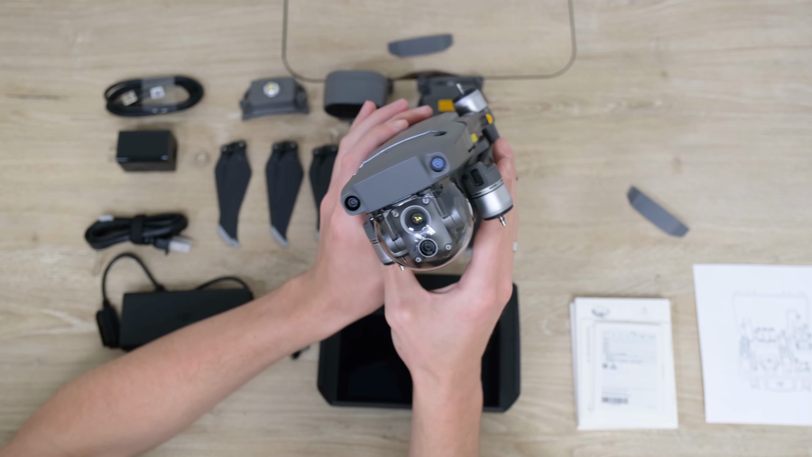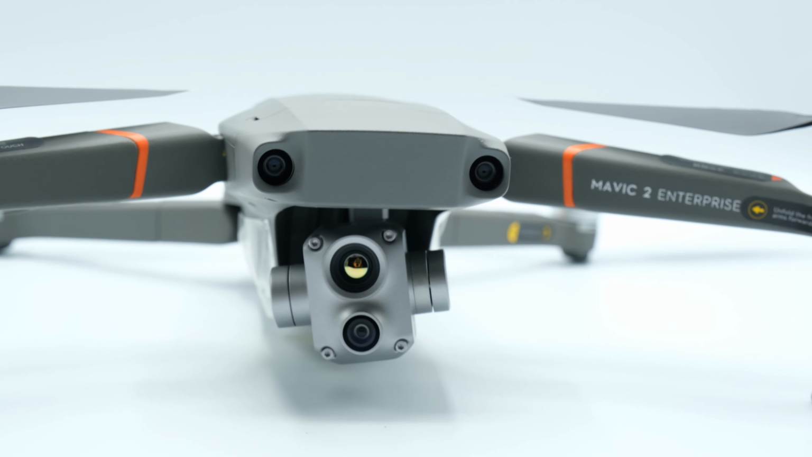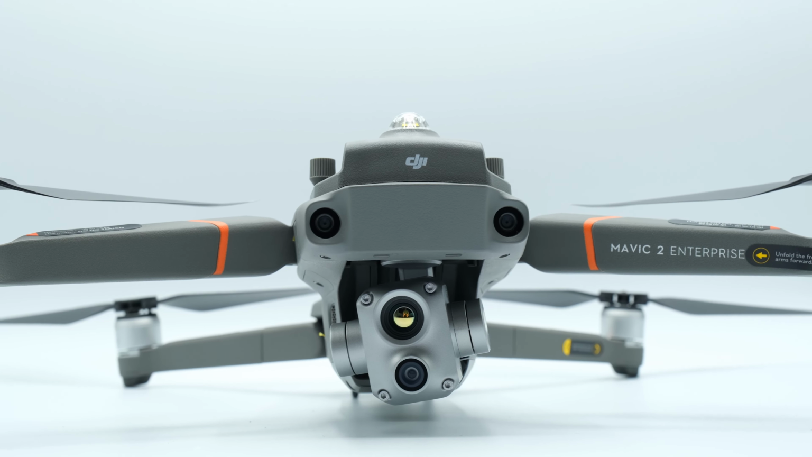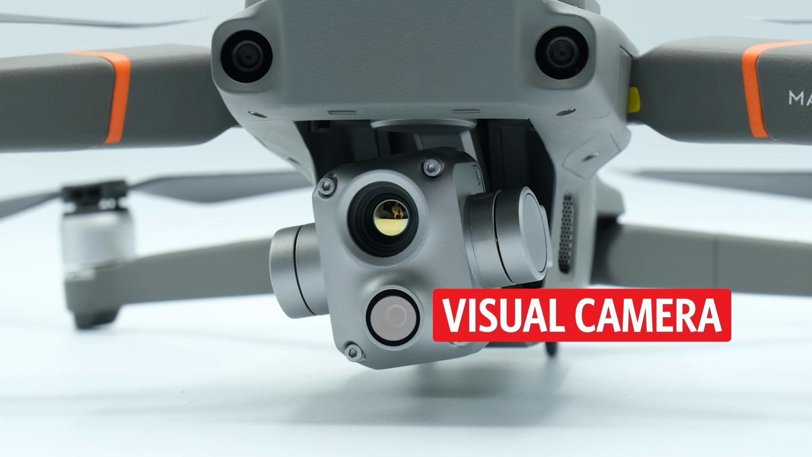This drone looks great on the outside. It comes with all the things that we would expect out of a DJI drone. We've got obstacle avoidance sensors all around. The design is sleek, it looks like a commercial grade drone. Especially when we view it from the front and take a good look at the cameras on this drone. Let's start with the visual camera.